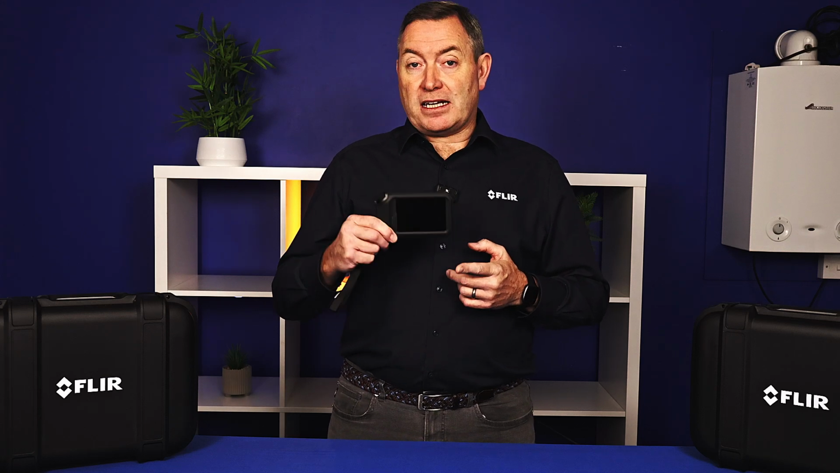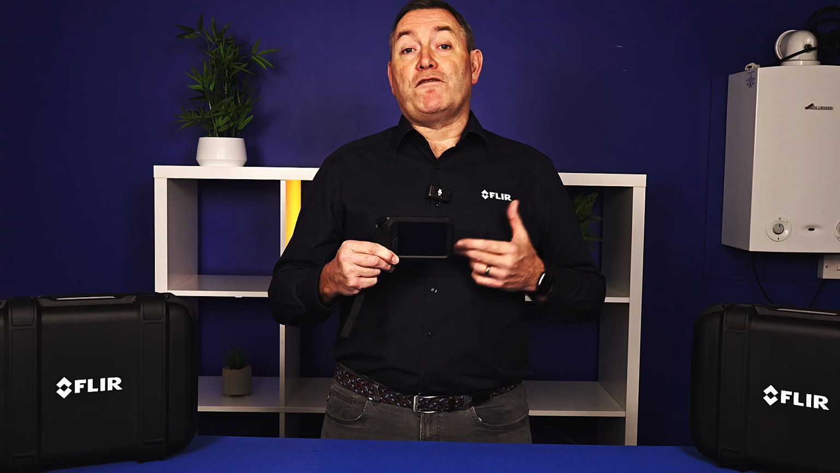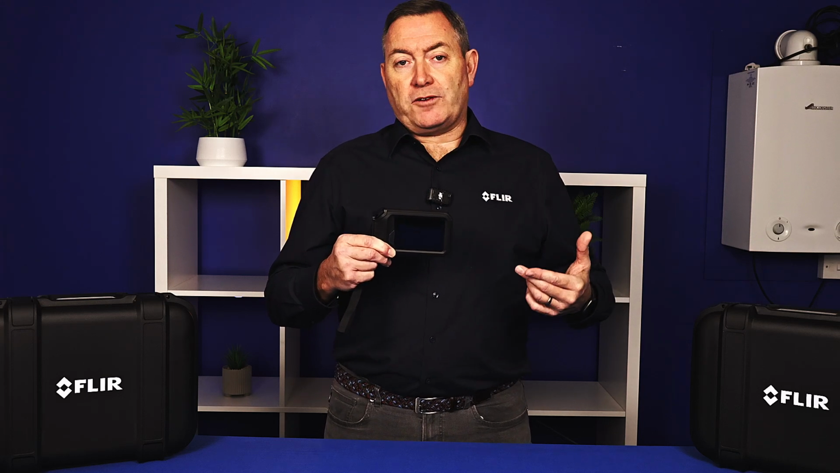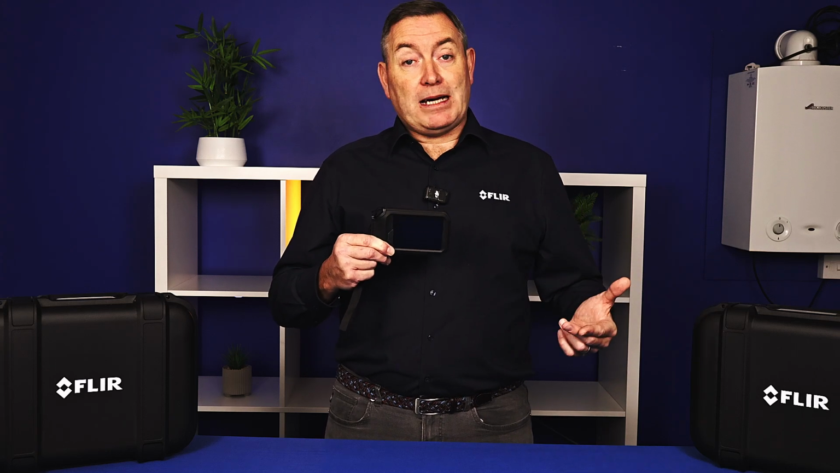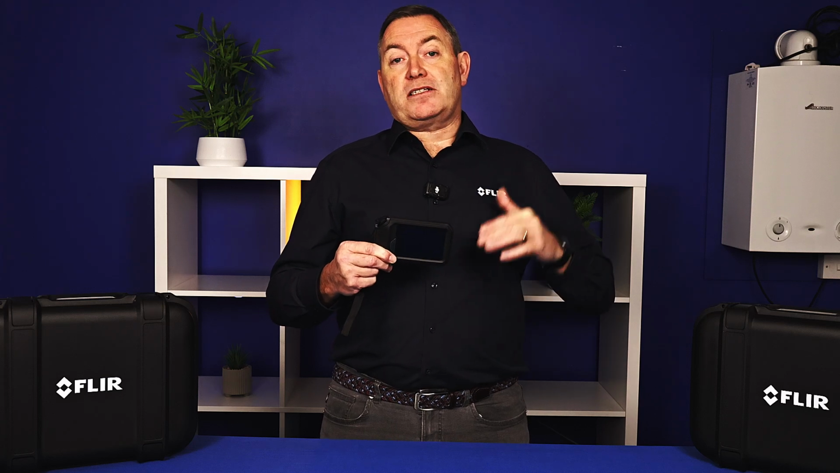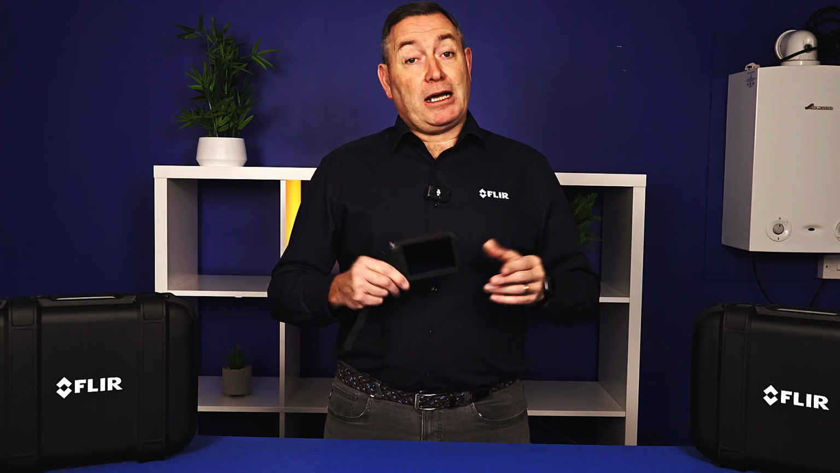That makes it really sensitive when looking at targets which maybe don't have as much thermal contrast. For example, building applications, if you were looking at cold air ingress or hot air leaving a building, or if you may be looking for damp areas where the thermal contrast is a lot lower, the increased pixel count along with the increased thermal sensitivity makes this a really powerful little device to be used in many applications.